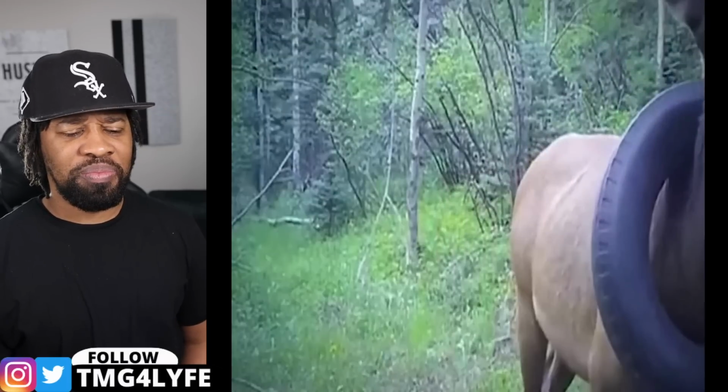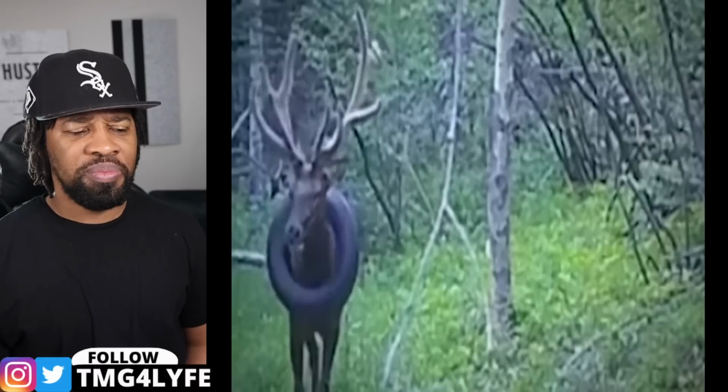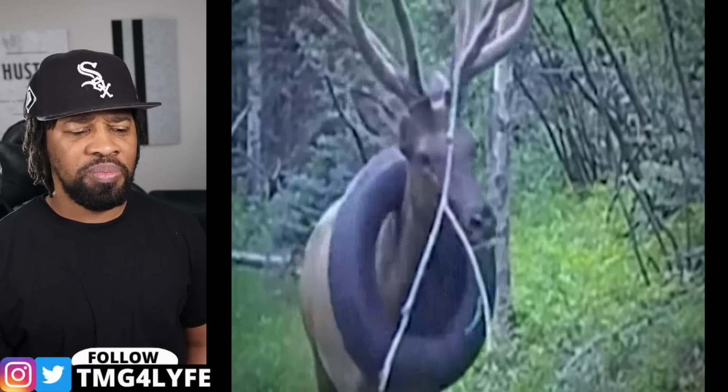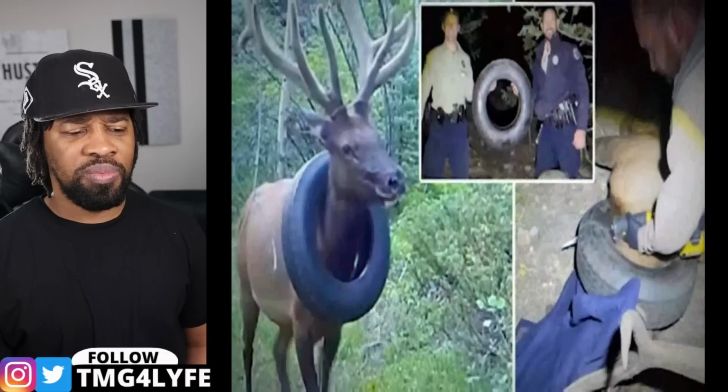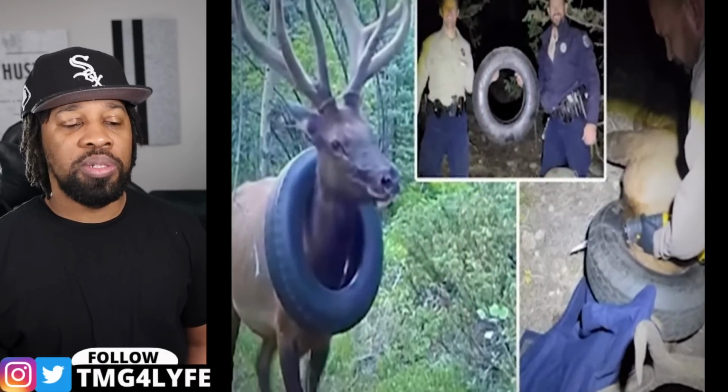One spokesperson told reporters that it'll soon be having trouble eating, breathing, and sleeping unless the tire is removed soon. The tire could also be mistaken for a sign of aggression in the wild. Other elk might think they're being challenged, or a predator could see it as an opportunity to strike. So they got it off.